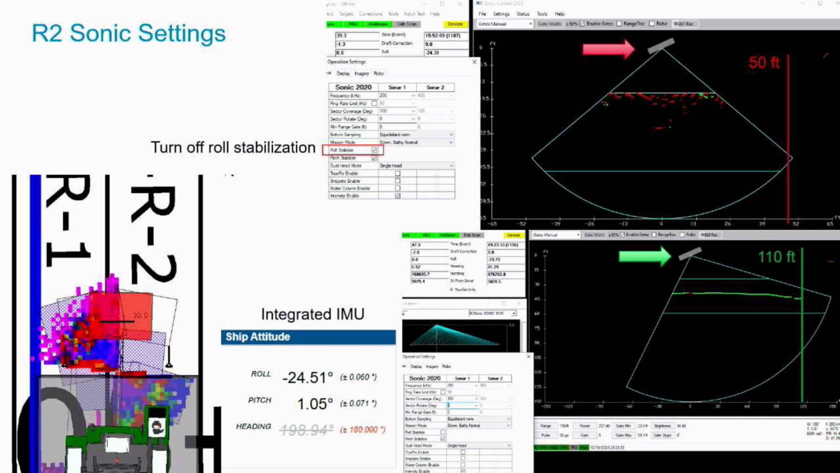And you can see that the SBG unit, that's the IMU, the roll had a 24-degree pitch, and that's coming from just the hard angle of the mount that's attached to the Sidus.